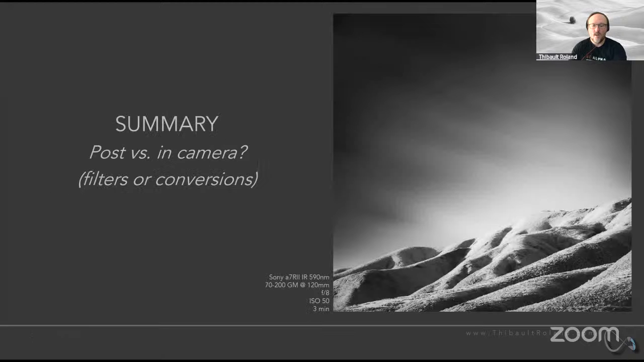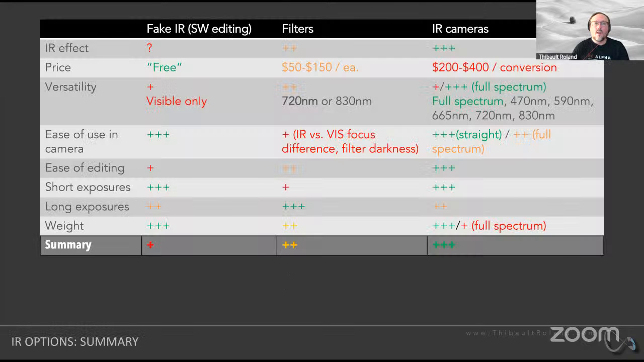So now, summing up the different options, you have everything here in this table. I'm not going to go through all of this. I'm just going to give you the highlights.